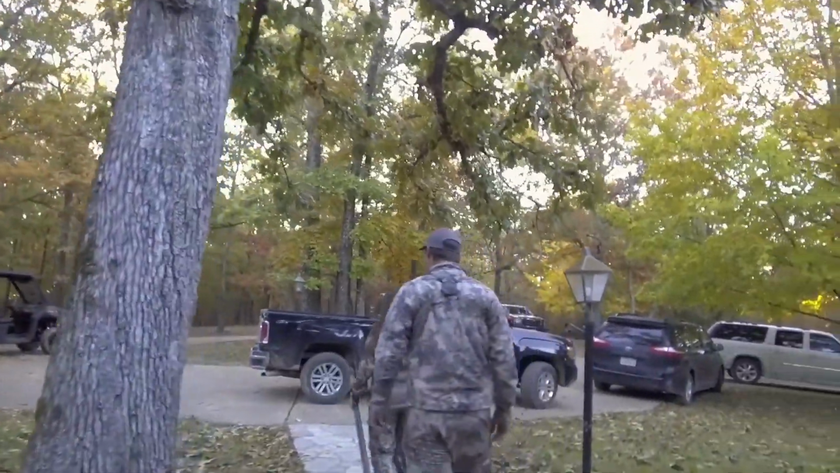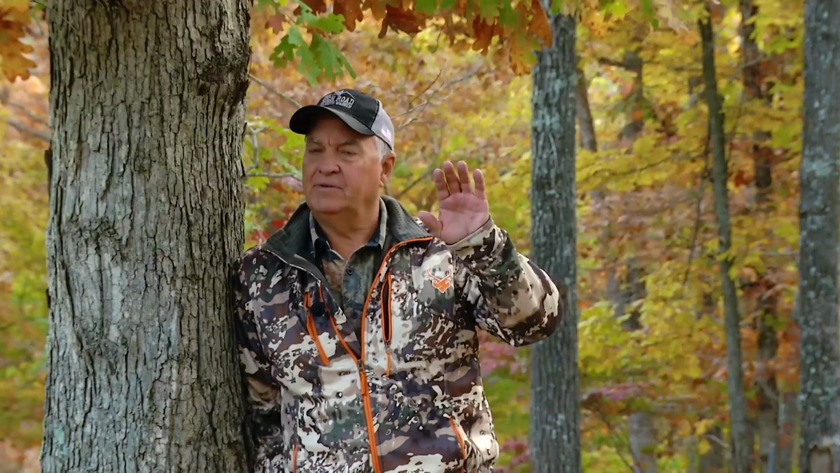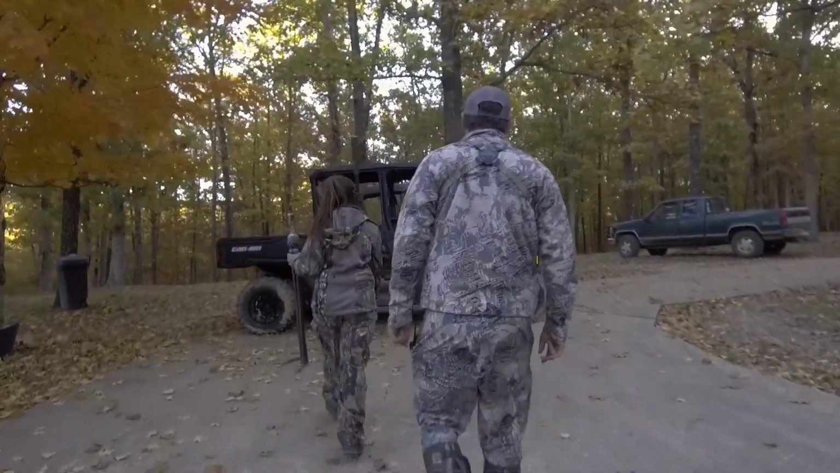The two big benefits about hunting red stag here in Missouri versus going over to New Zealand to hunt them, and I've been to New Zealand many times, those two reasons are time and money. Everybody is stressed for time and money.